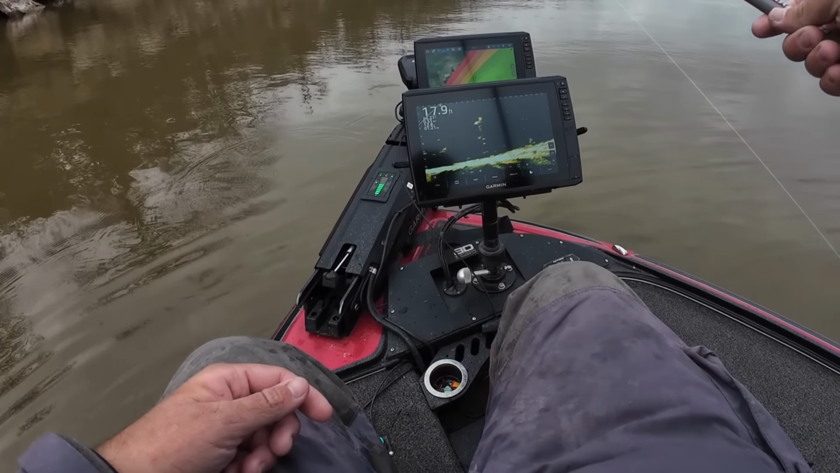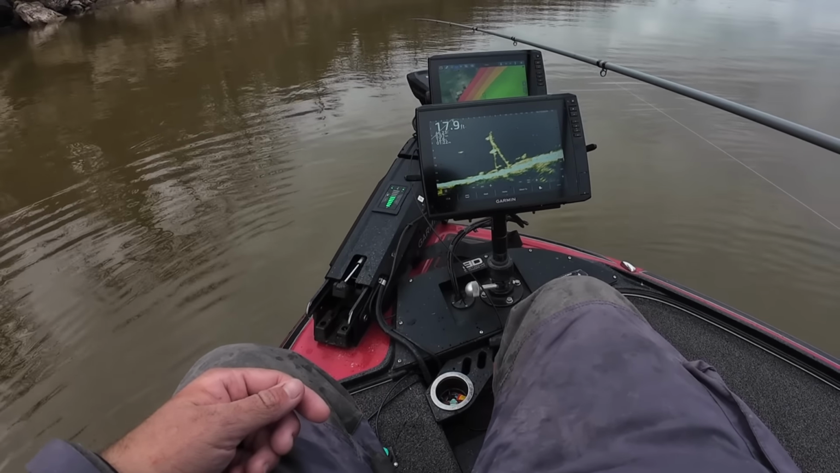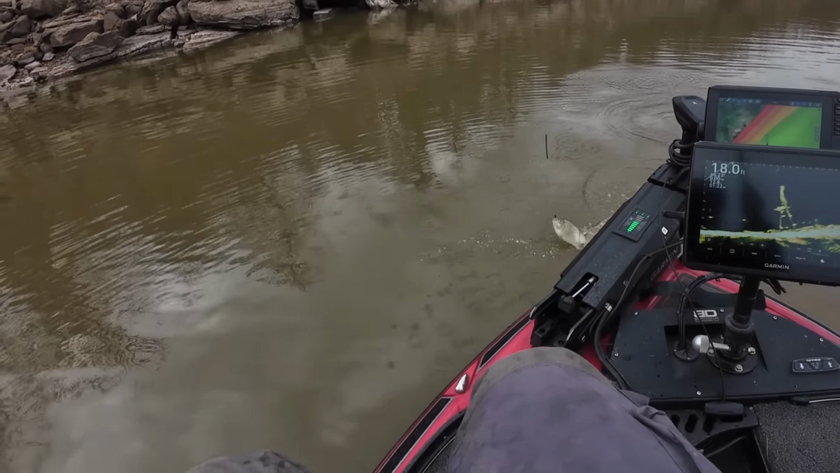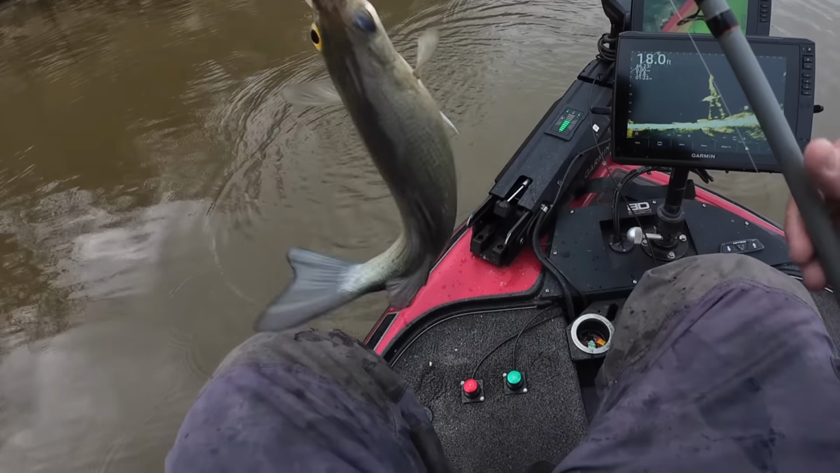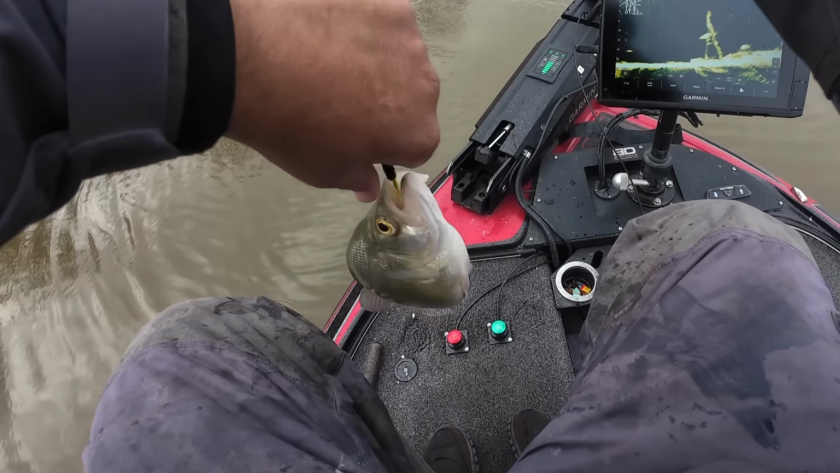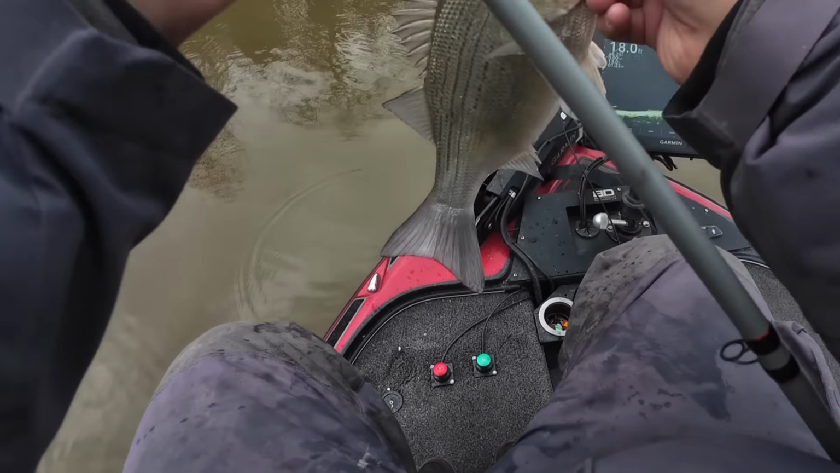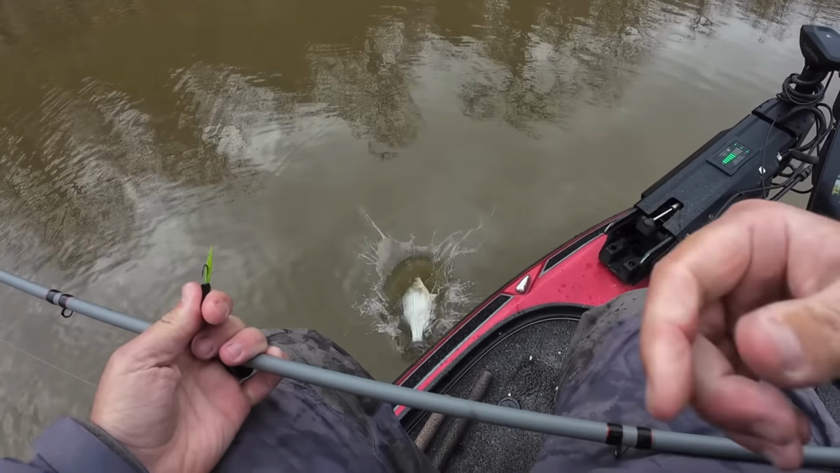The white bass have seemed to hang up shallow. Fish on. It's another white bass. I called it. And there you go. You learn something new every day. White bass are hanging up shallow, tops of the trees. Crappie are typically below them. He wasn't moving a whole lot, so that's why he looked like a crappie, but we were wrong.